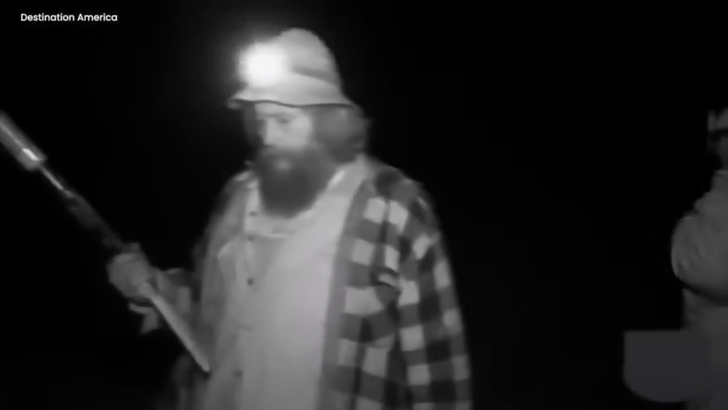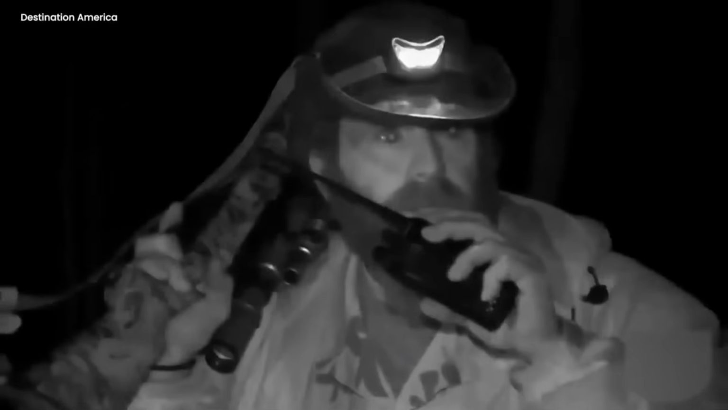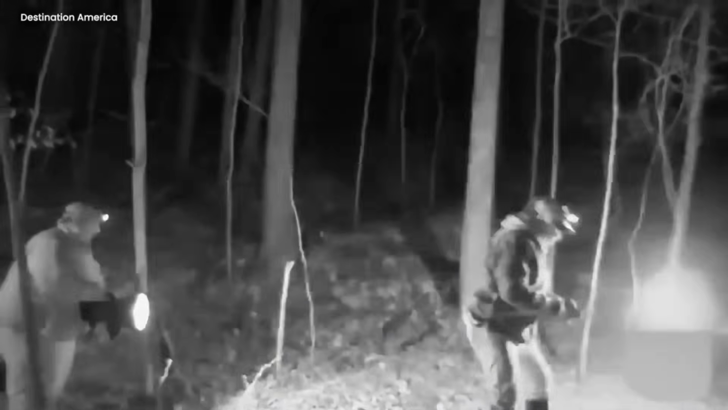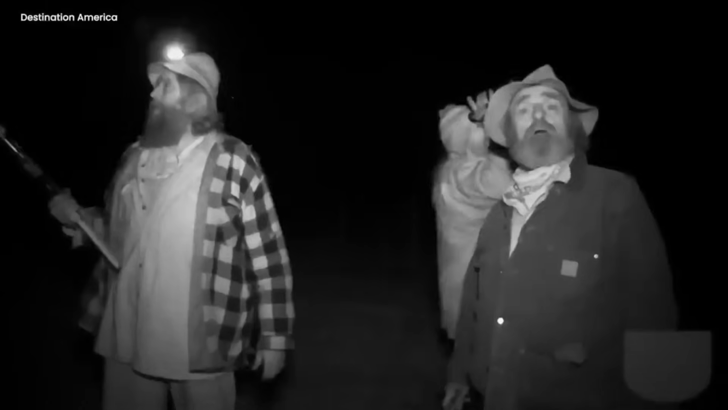Every rustling leaf and hooting owl sent shakes down their spines, but their determination held them firm. They shared tales of Mothman's creepy escapades, which only fueled their search. Yet the slippery Mothman remained one step ahead, playing a clever game of hide and seek. The investigators chased after flashes and creepy sounds, but each time, Mothman seemed to disappear into the night.